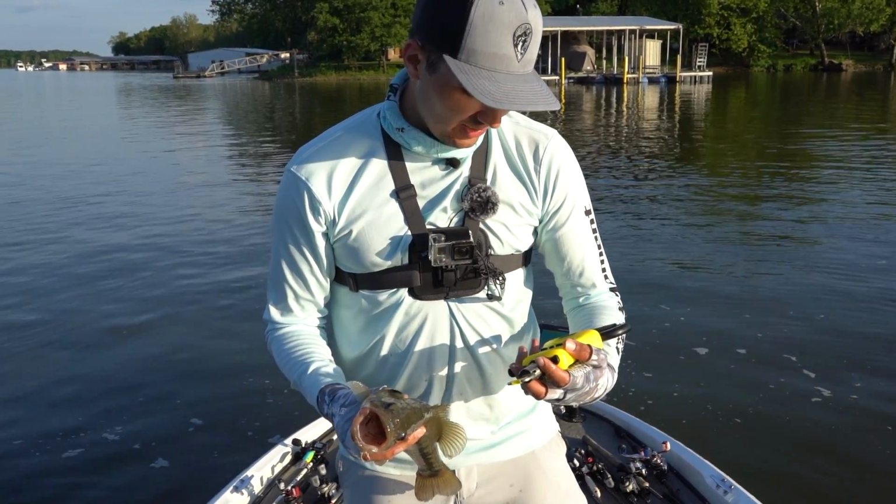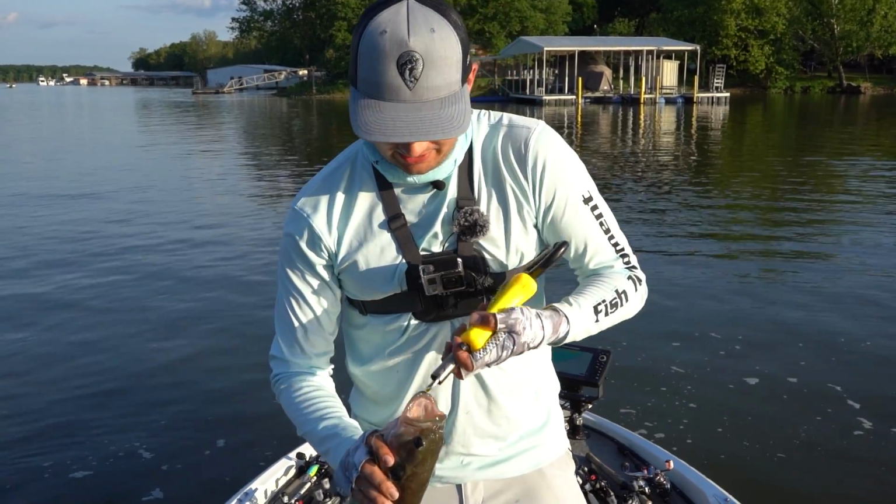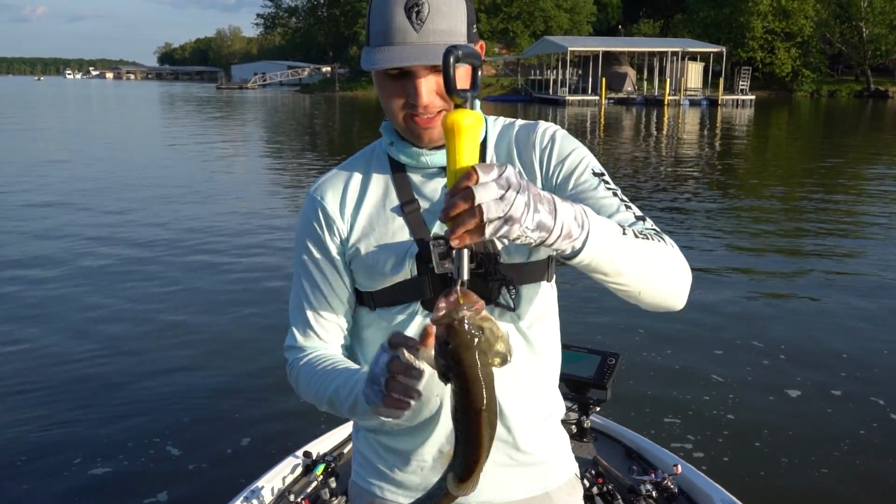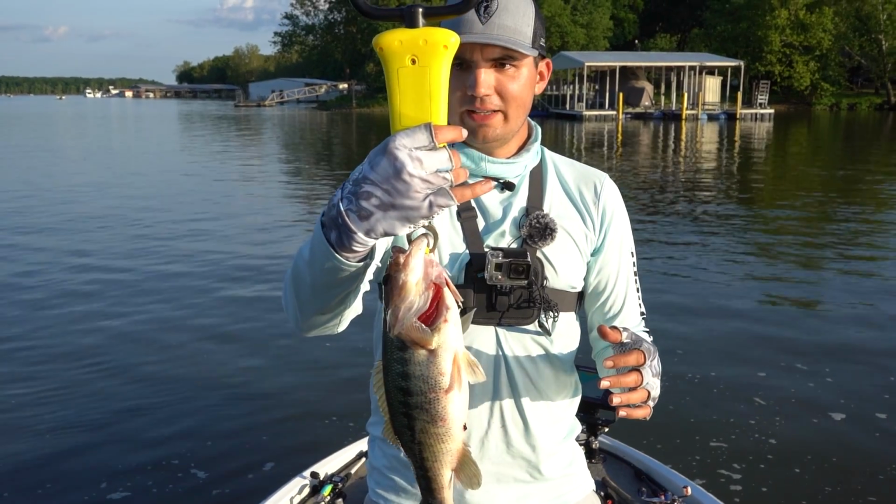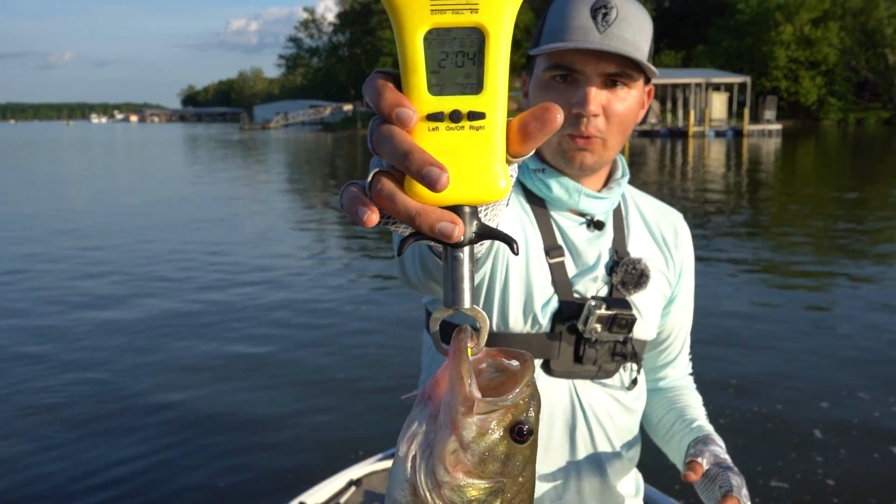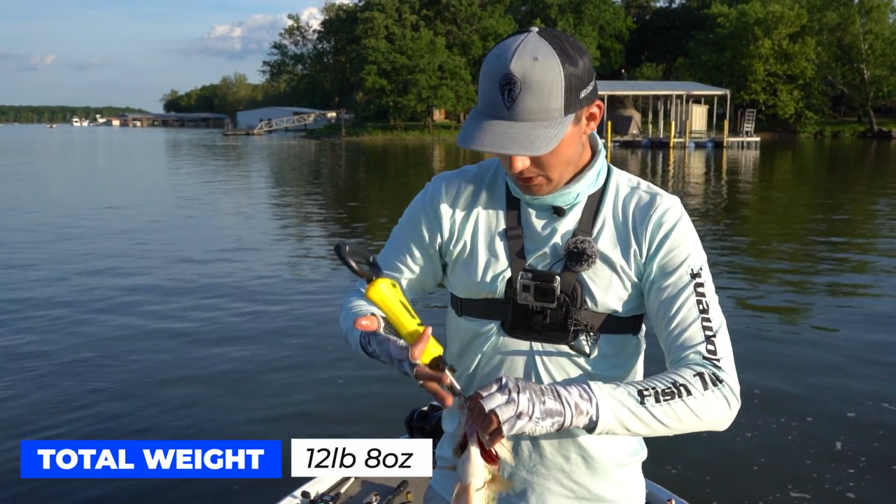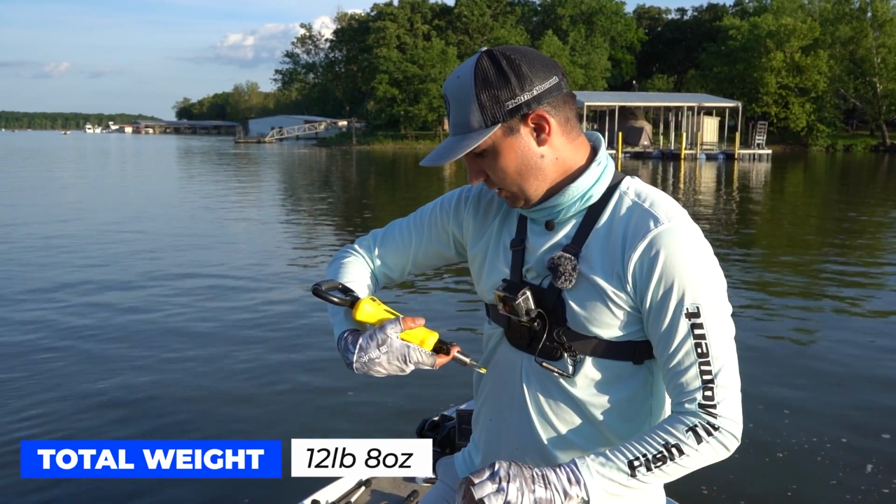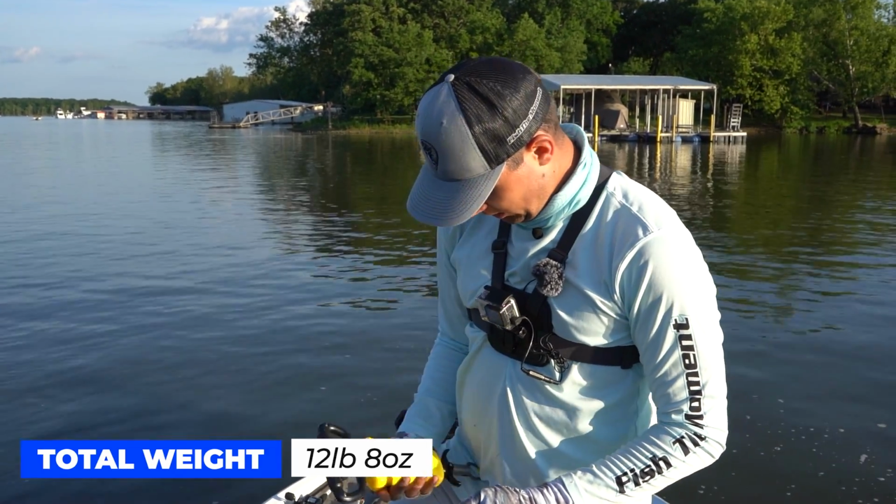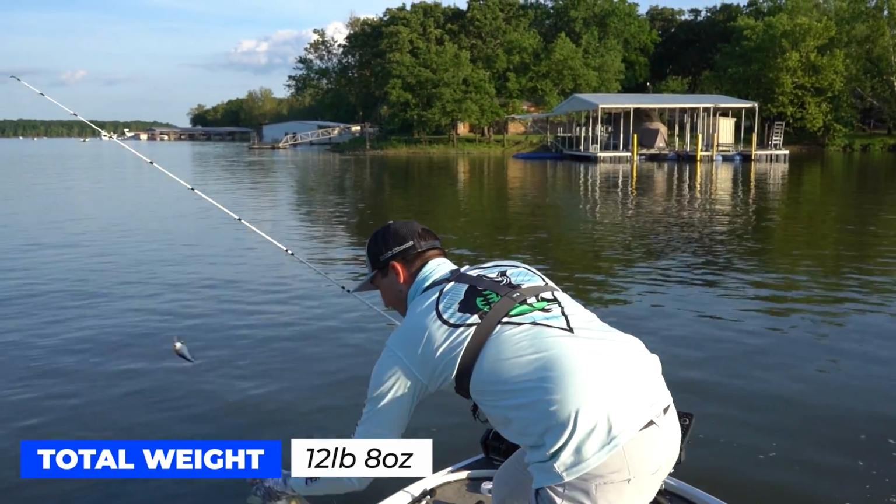I do this to Randy all the time, but if you don't give up and you fish to the last minute, a lot of times it can work out really well. So let me get a weight on this fish. Not a giant, but 2 pounds, 4 ounces. There we go. Okay, 2 pounds, 4 ounces, lock that in. We are currently sitting at, let's see here, 12 pounds, 8 ounces. One more 2.5 pounder, and we are literally there, guys.